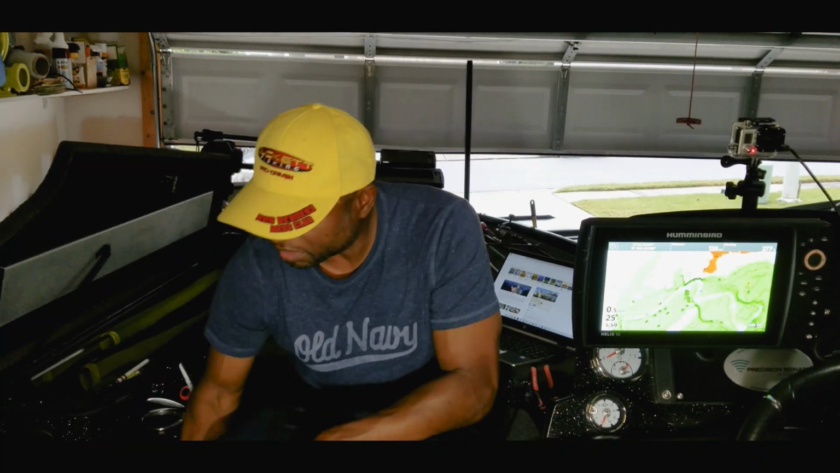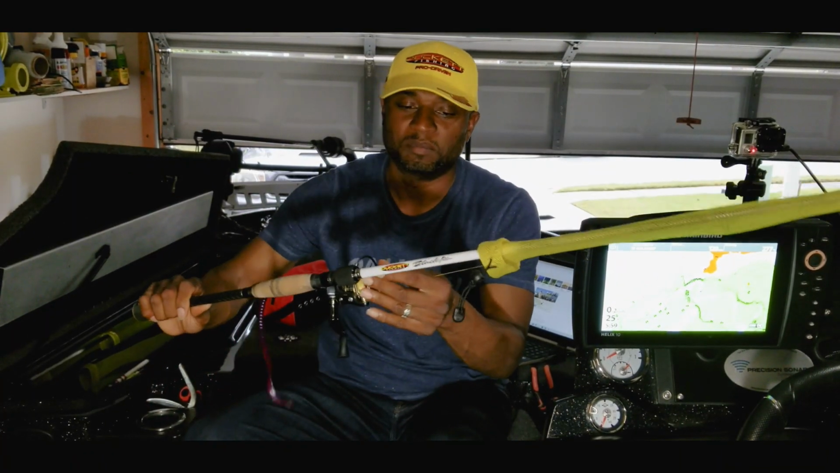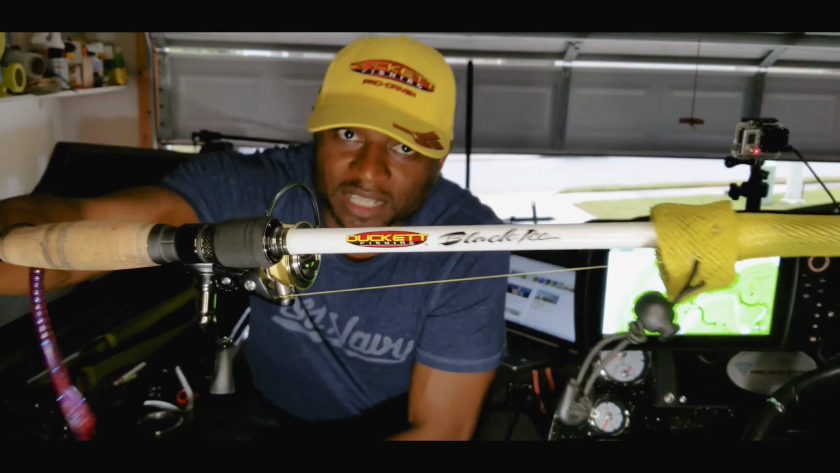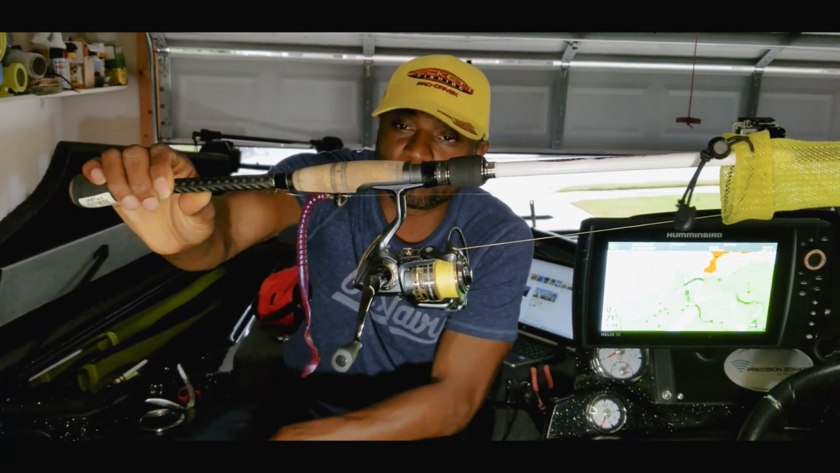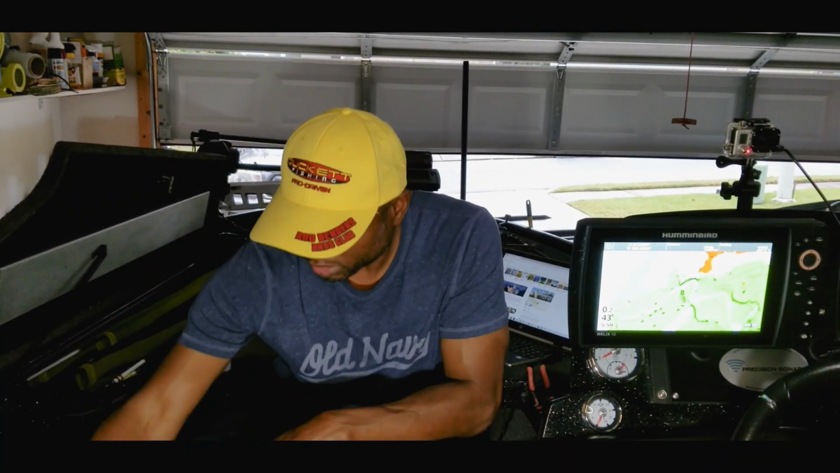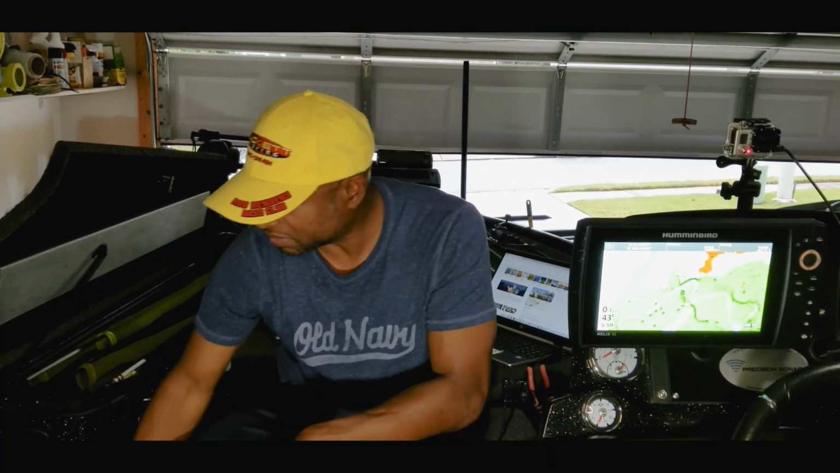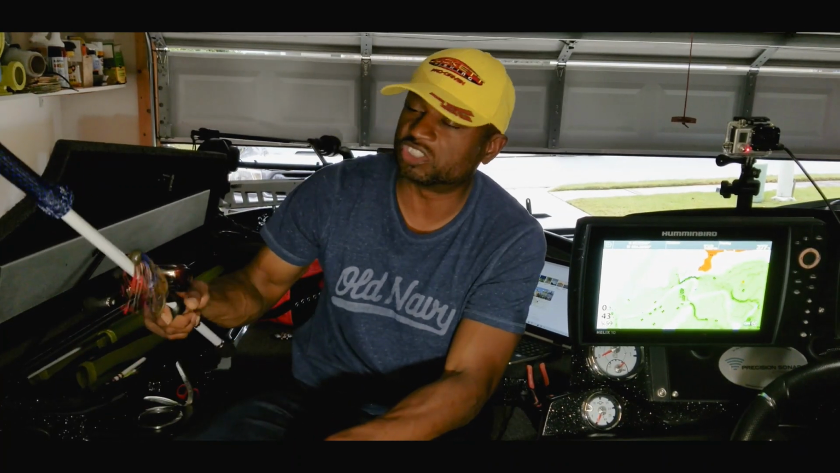So let's see, another thing I'll have, of course, is my signature black ice rod, and that is what I use for my shaky head. So I have a big worm on there. I plan on using this on those offshore fish also. Not really going into too much detail of the complete setup. We just want to go over the baits that I intend to use out there, and of course a jig.